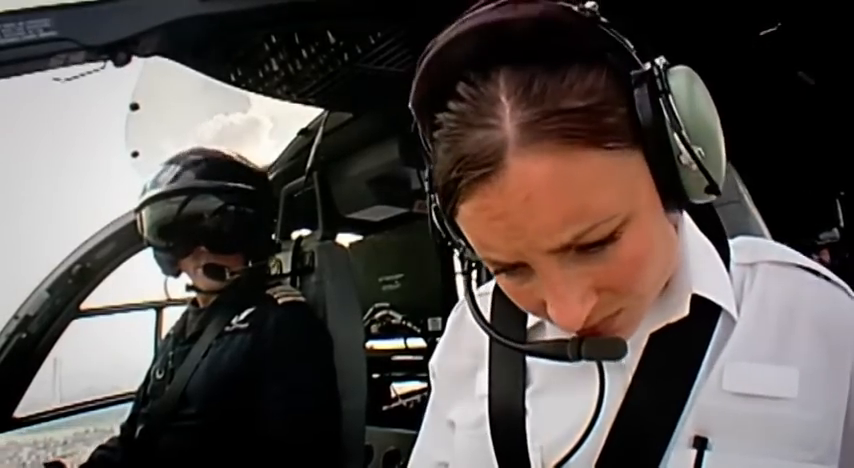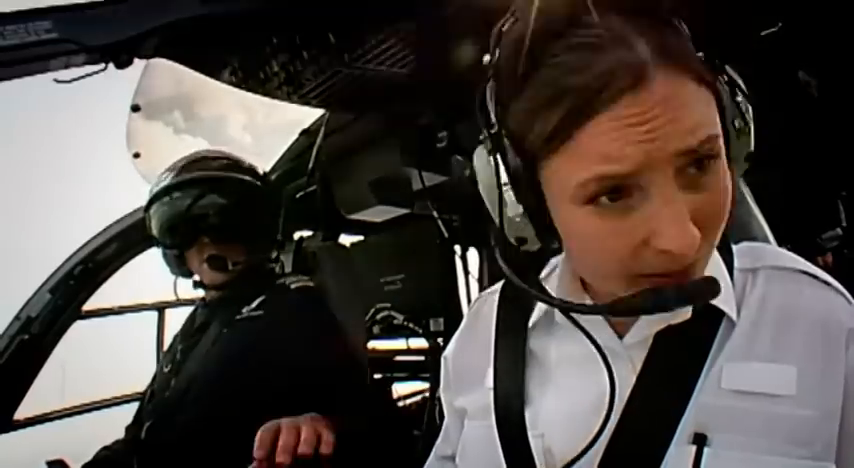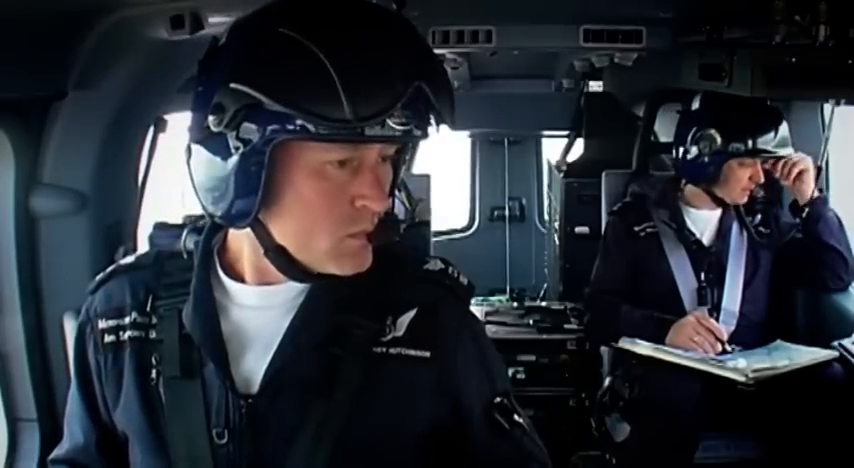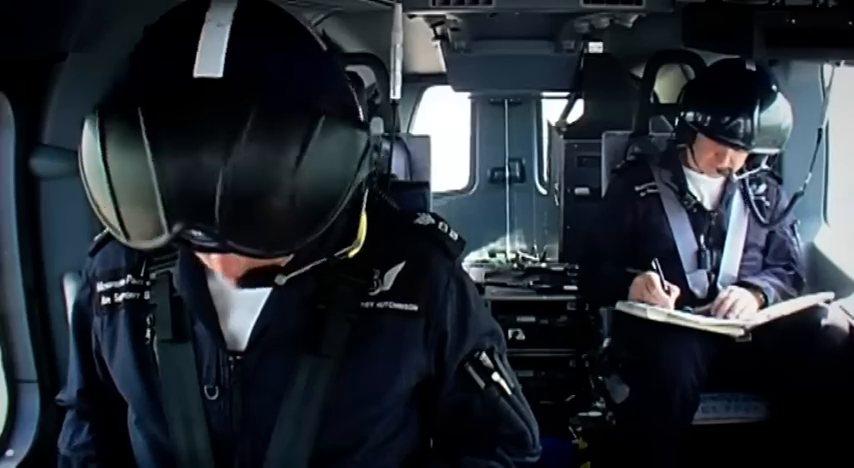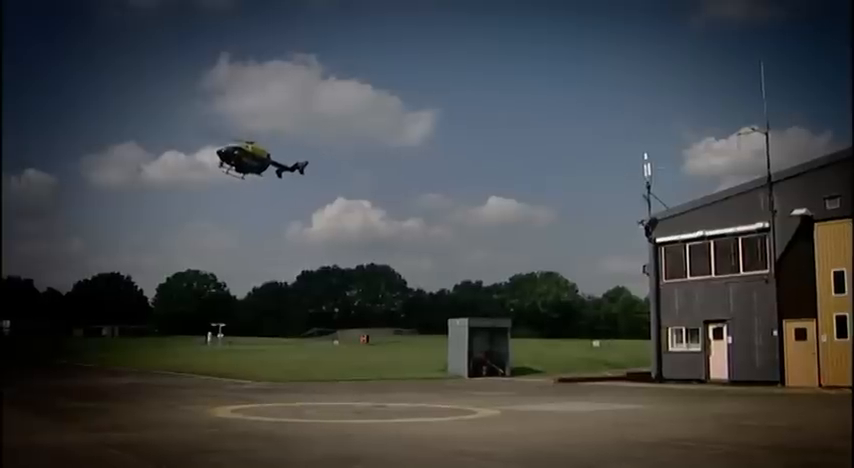I found it hard. I did find it very hard. Oh yeah, I lost my bearings on more than one occasion. I can't hover over that junction for you at the moment, so I'm going to have to keep going in little circles at the moment. Okay, sorry, the Orchard Estate, I was too far north. Oh, that's fine. I was very disappointed because I didn't feel that I did as well as I wanted to.